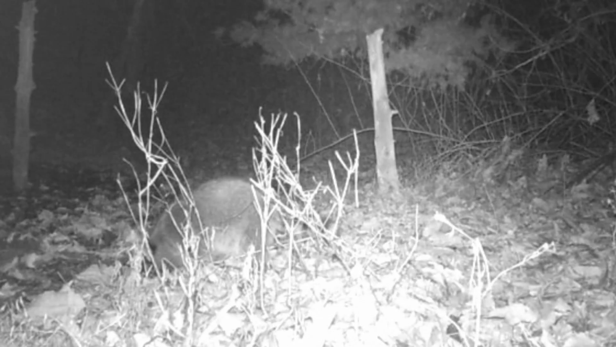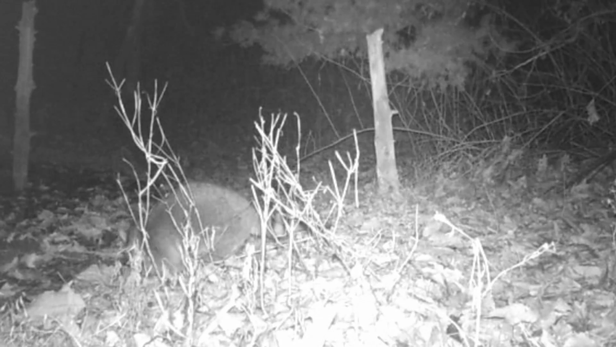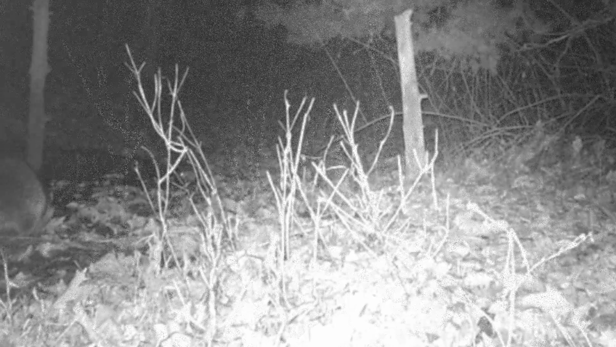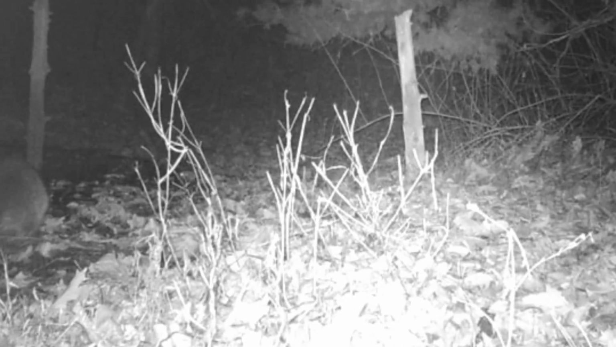But the coons, they're always at this pond. They like it, this water's coming up. They like to dig in it. Don't matter what the weather is either. They're always in this pond. Their favorite place.